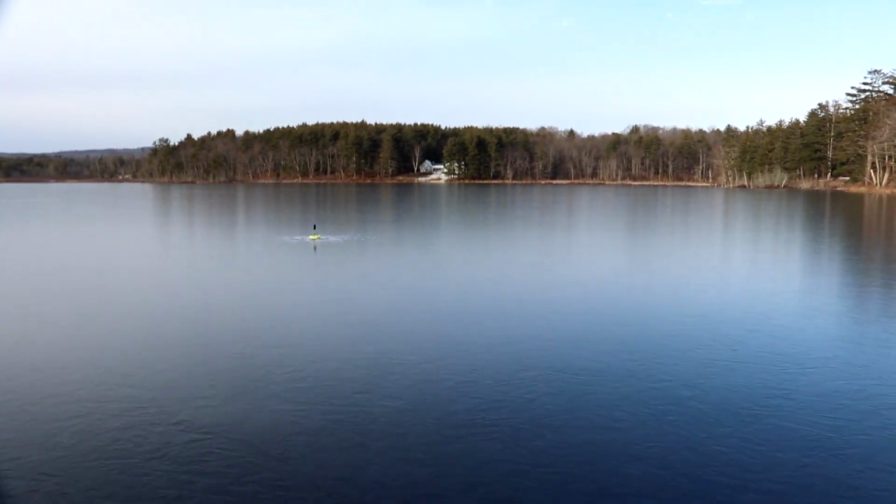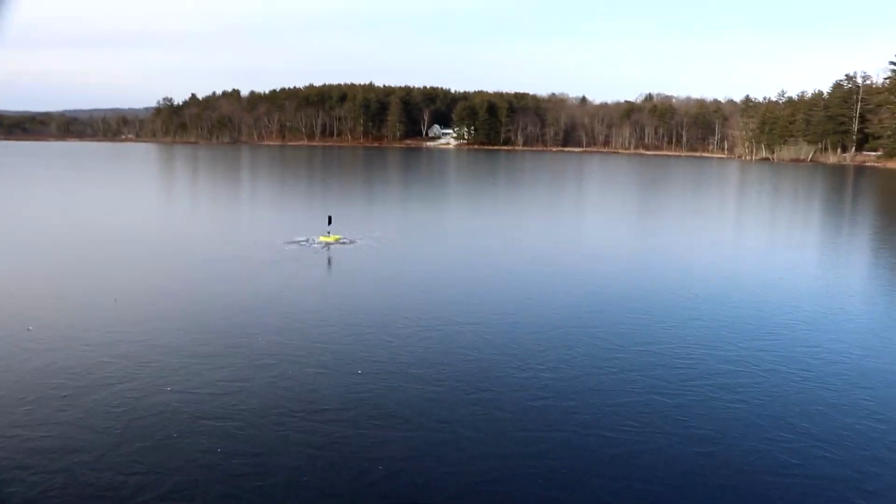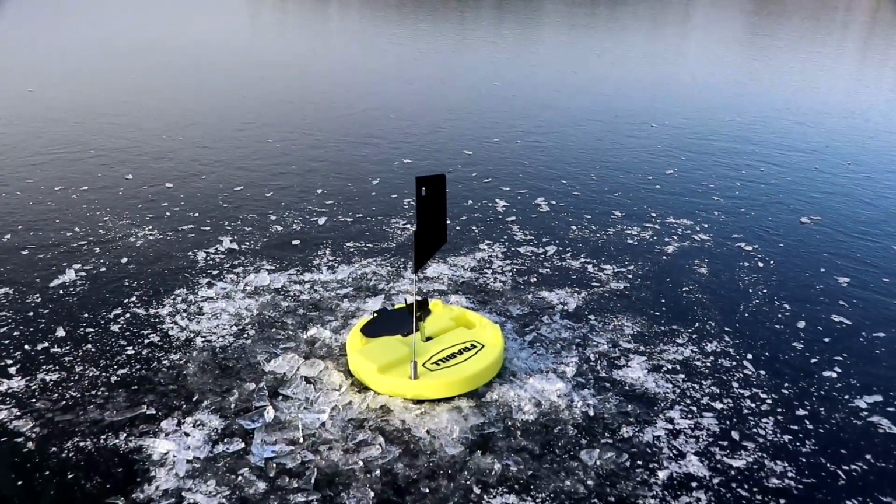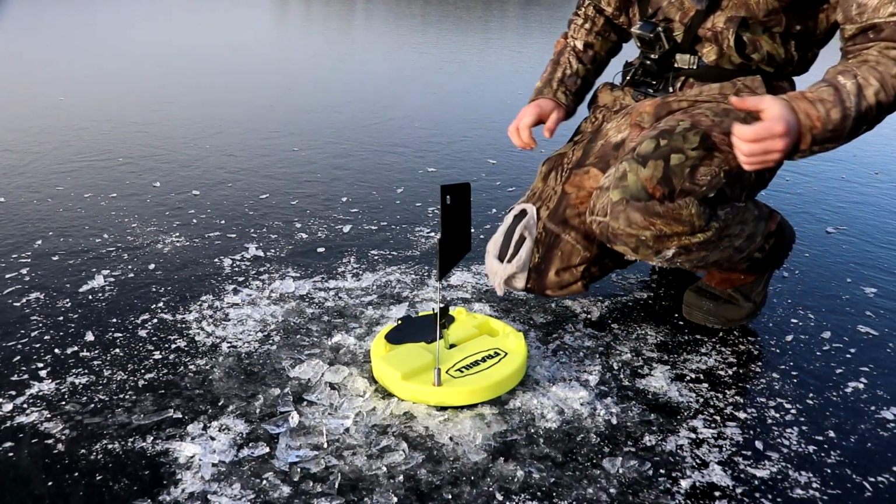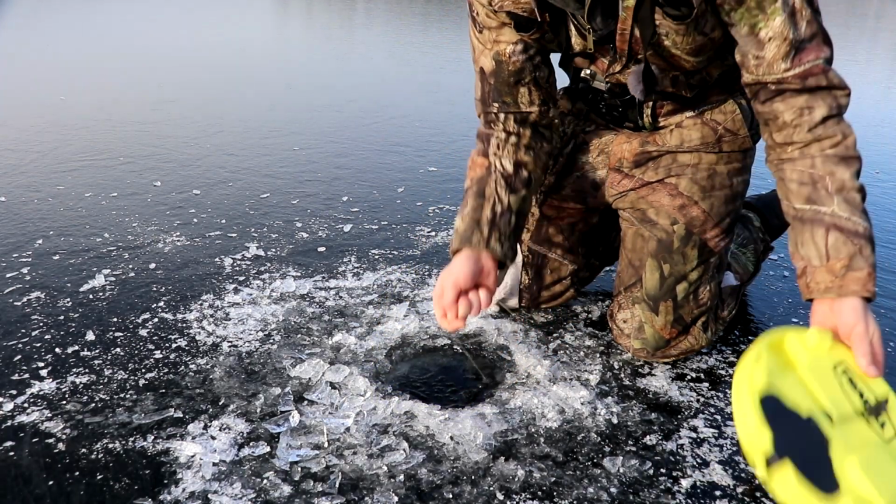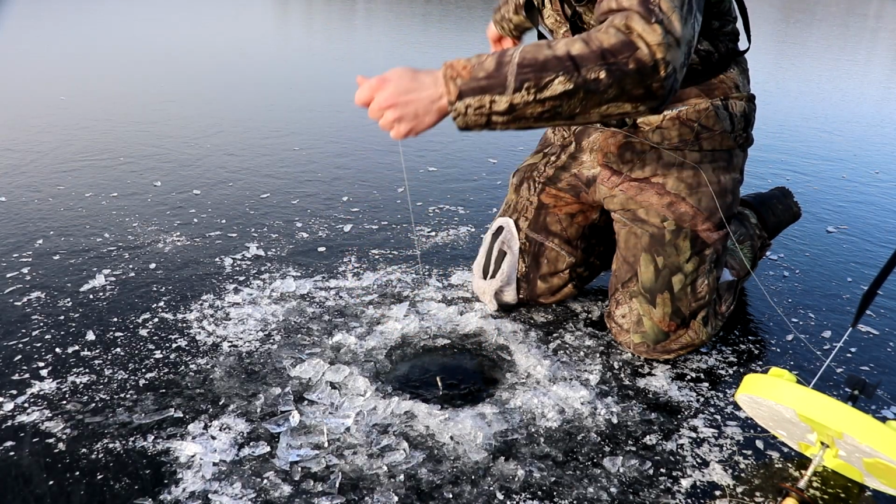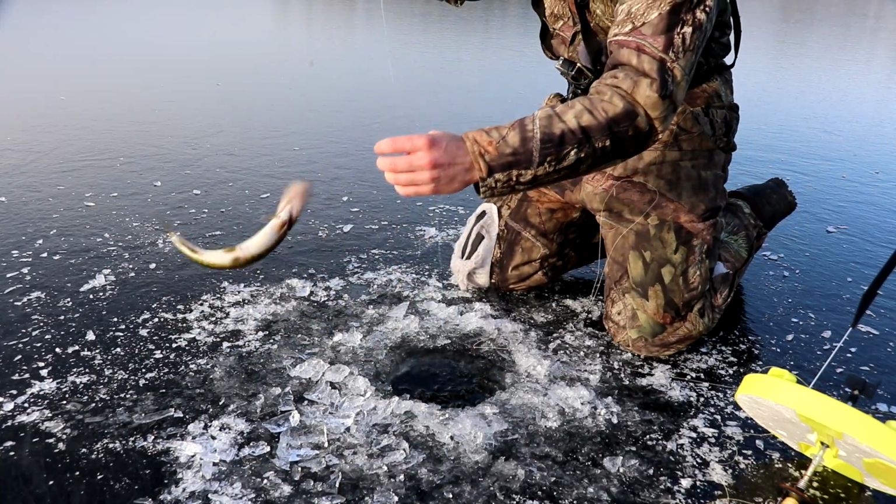Got the same tip up I just set up with the bigger shiner. But again, doesn't look like anything's here. See if we can catch him this time. Got him. There we go.